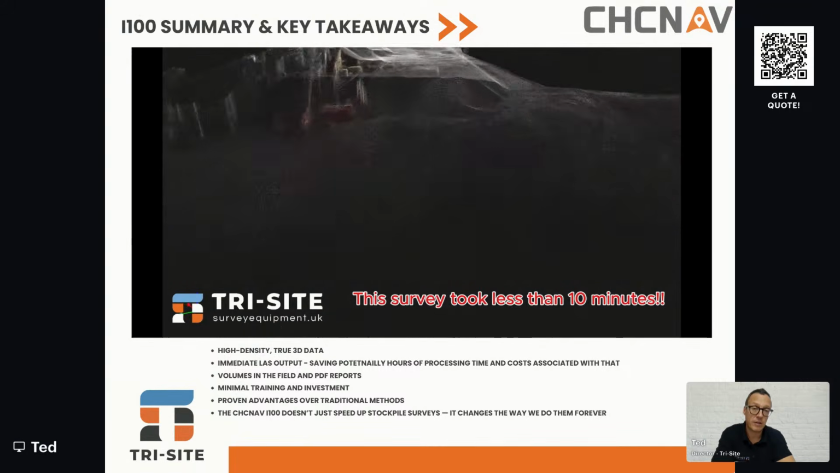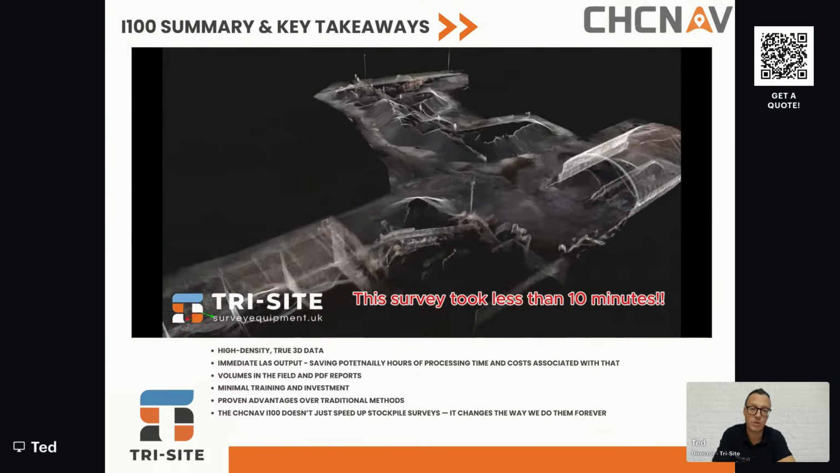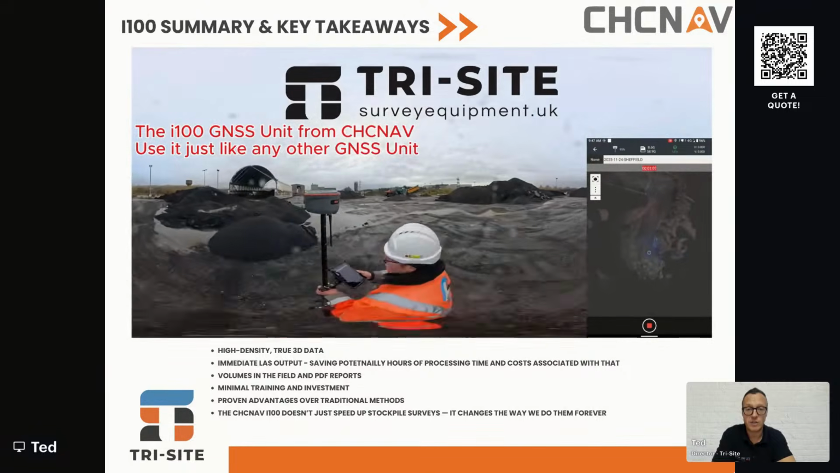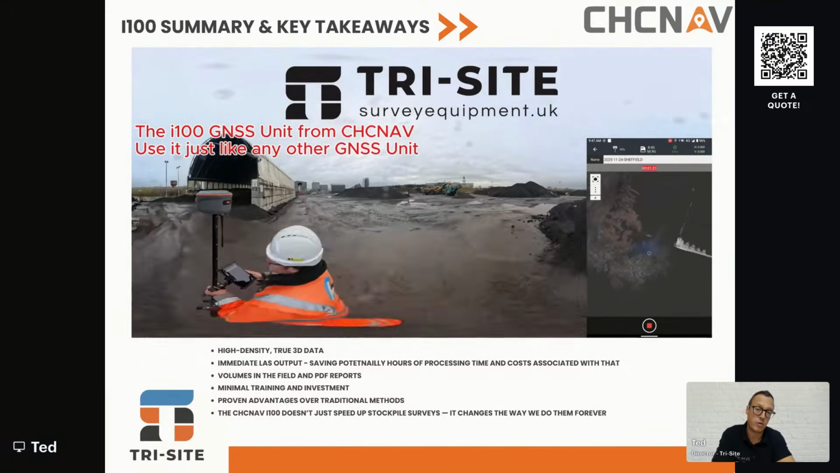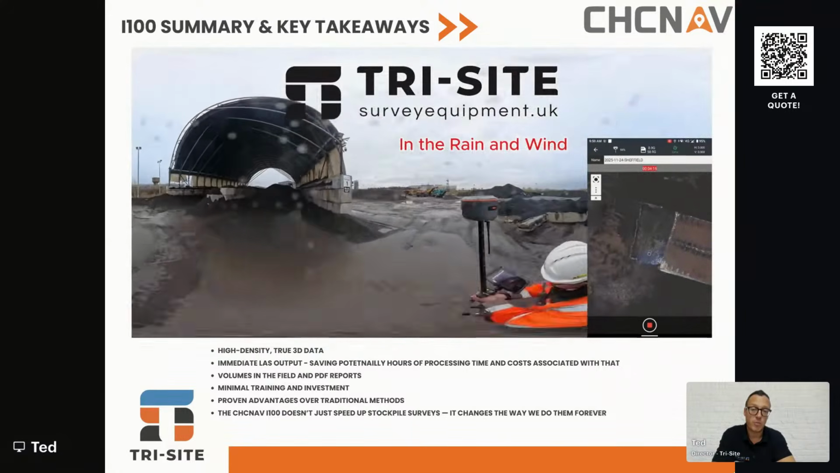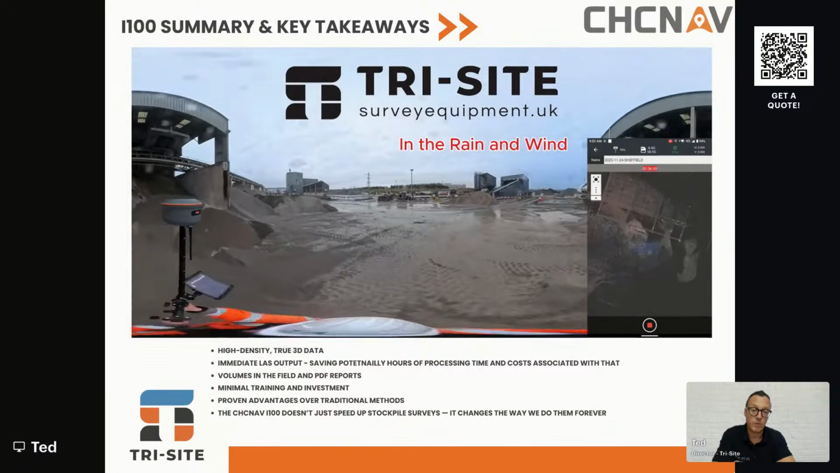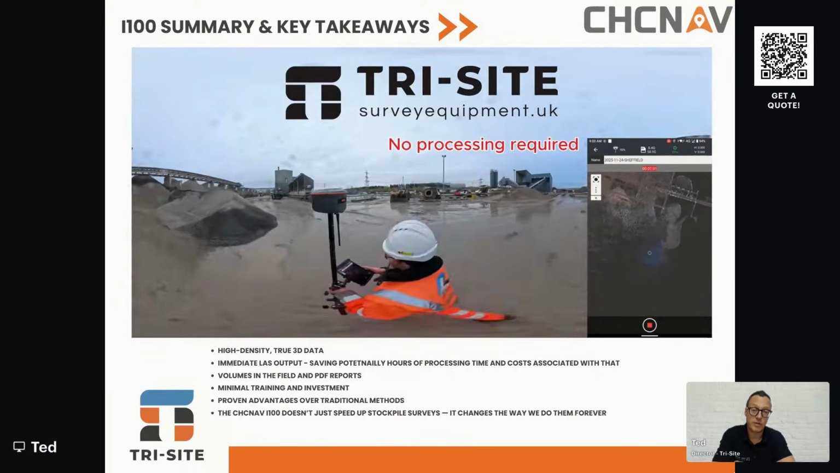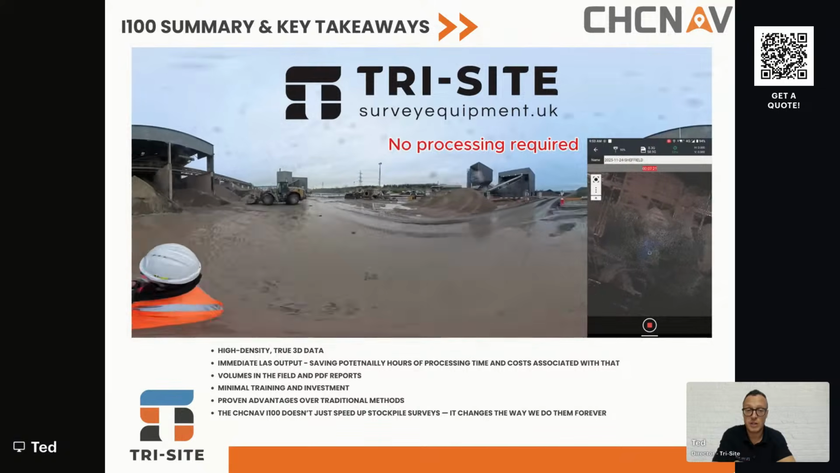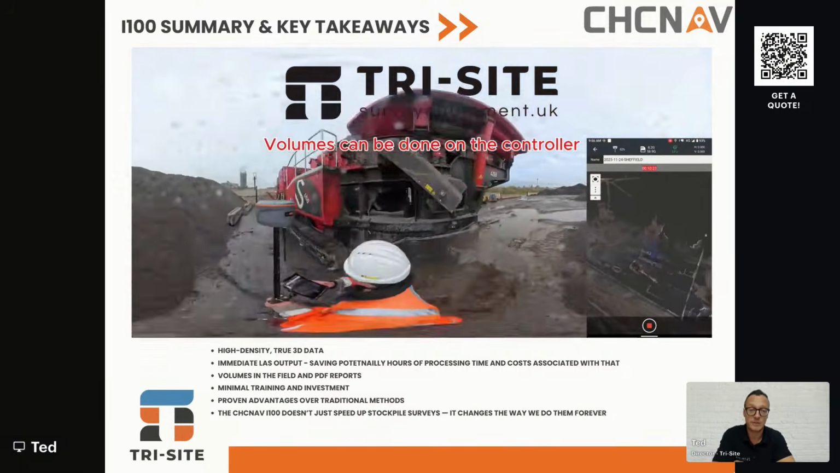Volumes in the field, if you need them, on a PDF report, and various options on that as well for volume. So you can do surface to surface, you can do stockpile volume, you can do anything you want. So it's got proven advantages over traditional methods, and yeah, it's a game changer. It's not just another GNSS rover. It is an absolute game changer for this sort of work.